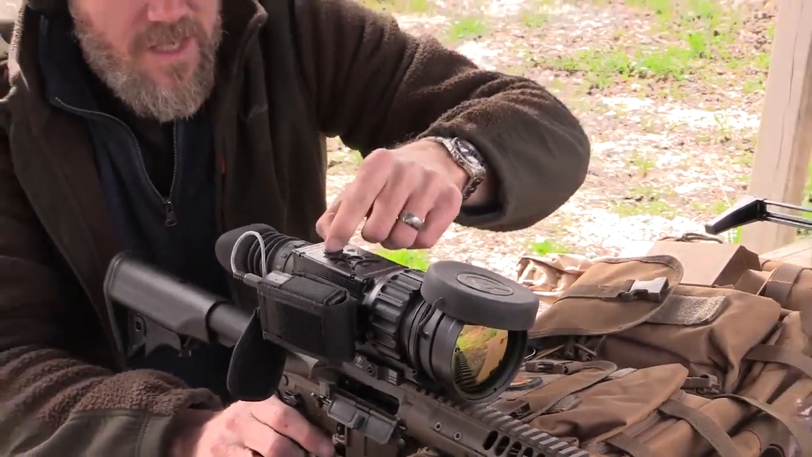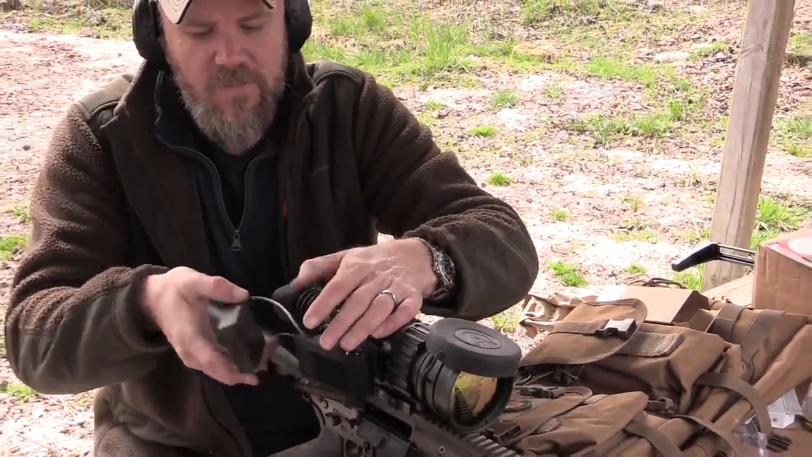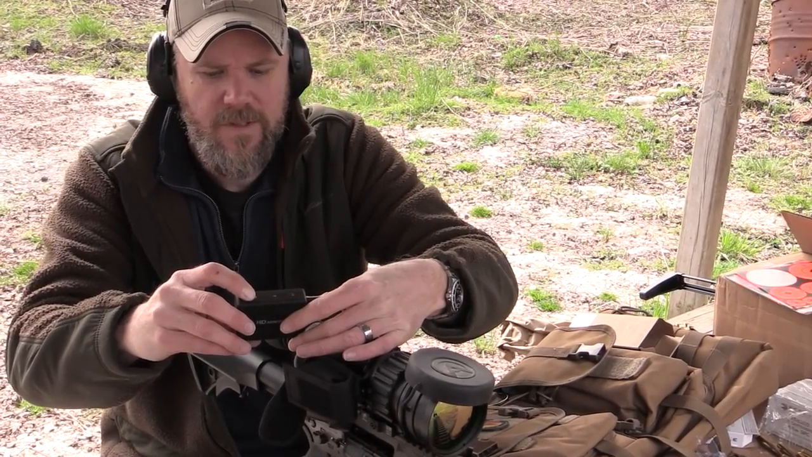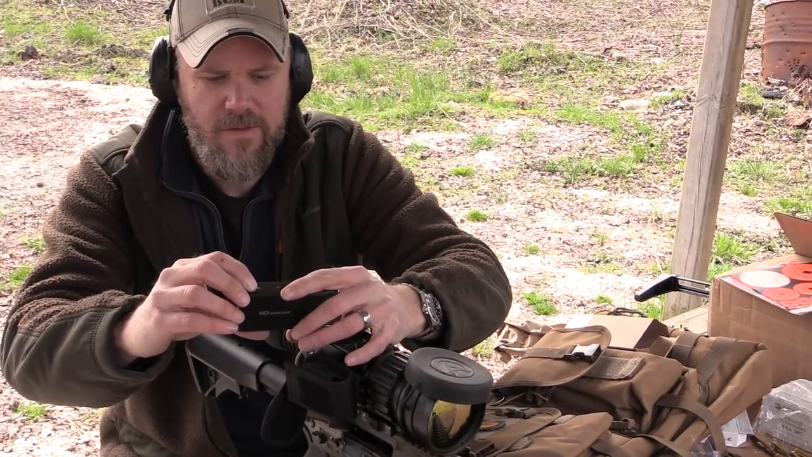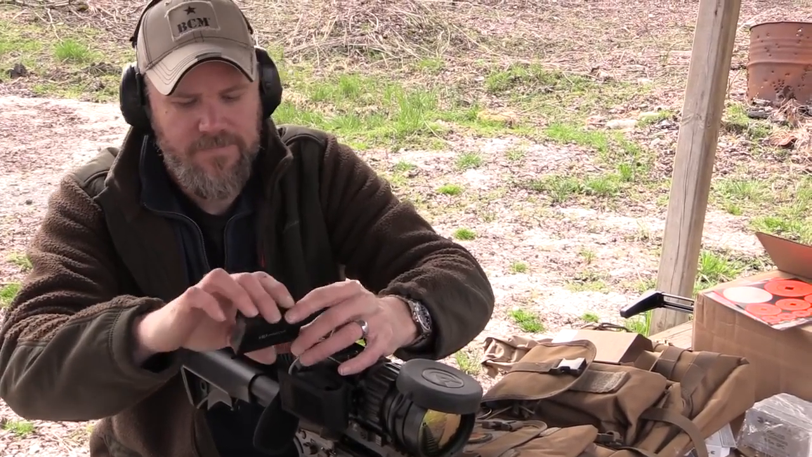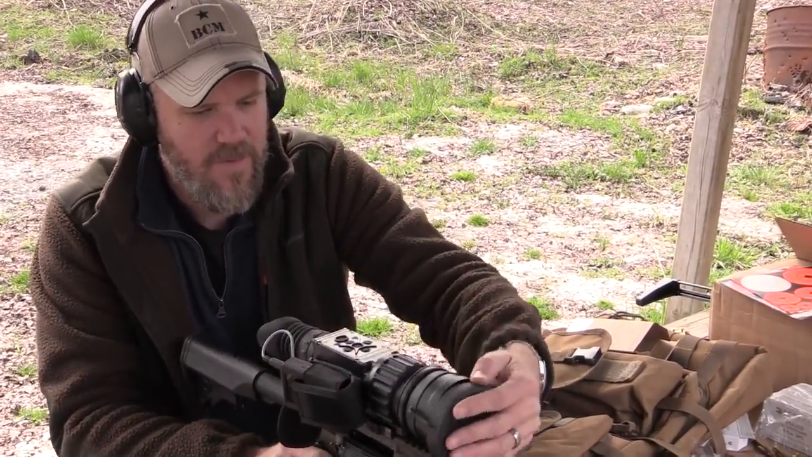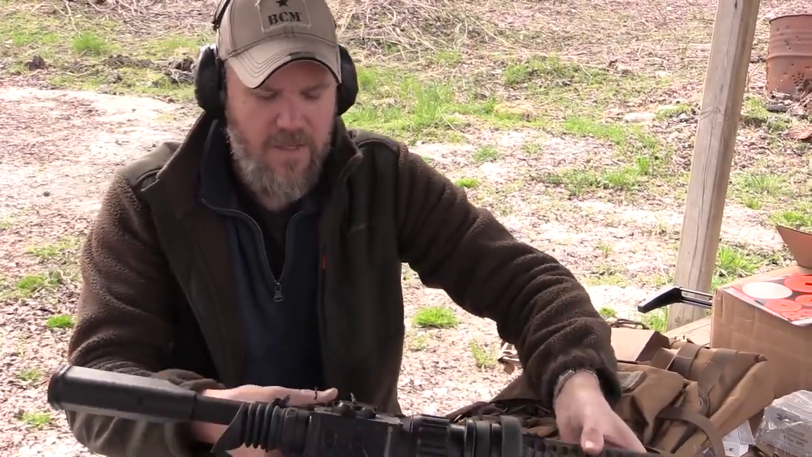Now this thing does eat up batteries. All right, turn off my recorder here. Everything should be good. I can't get this thing to turn off. All right. Haven't quite figured this thing out. Power button doesn't seem to power it on and off very well. Sometimes it just wants to stay on. So this thing, unlike my other Zeus, this thing uses 4 batteries.